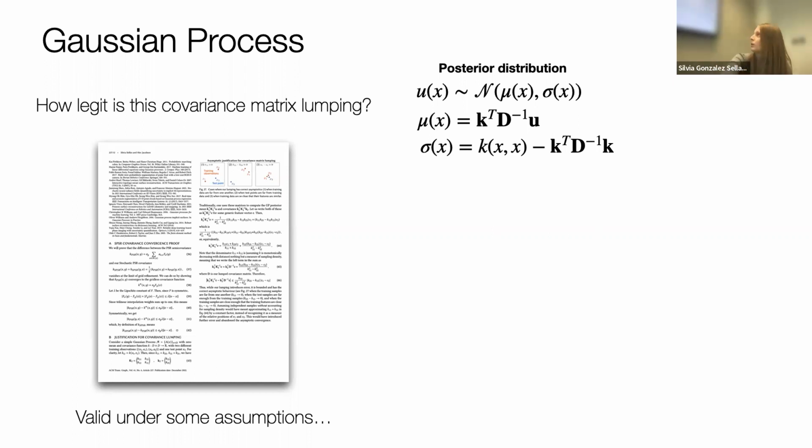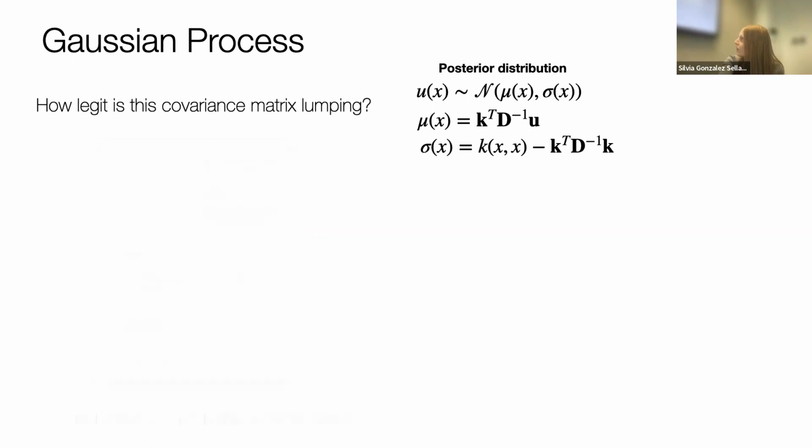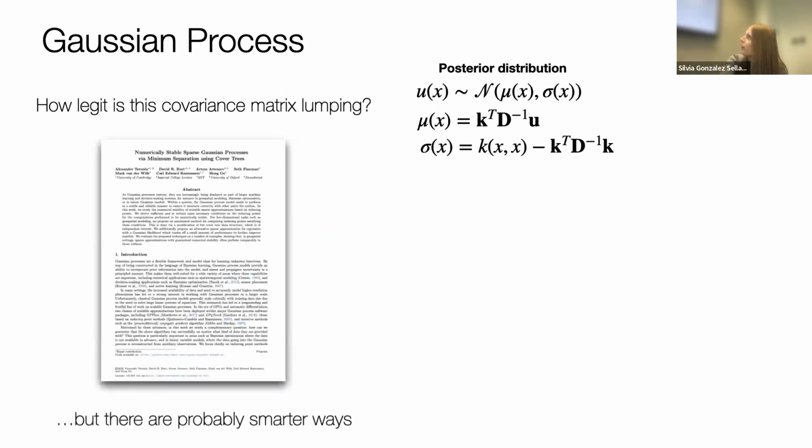And in fact, 2 weeks ago, there was this paper that came out. It's on arXiv right now. That basically shows a way of doing this lumping, but without the hand waviness and in a smarter way. So which kernel function are you also using? Because it probably depends heavily on your choice of kernel.